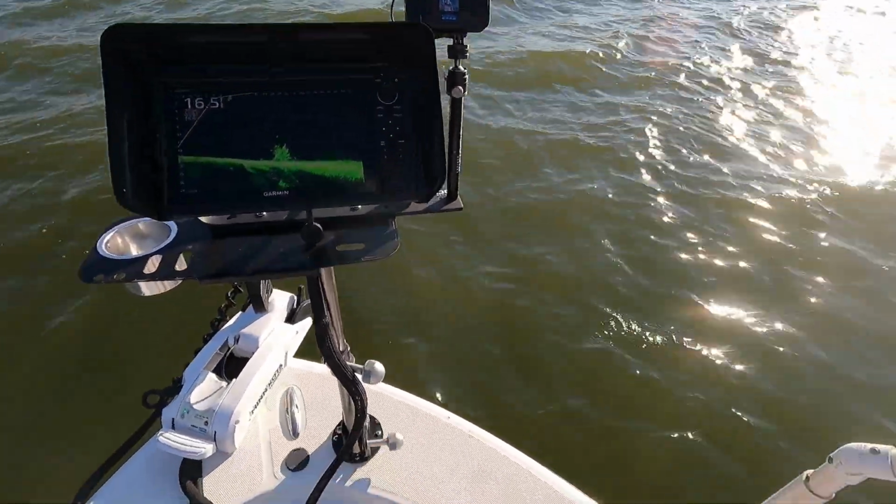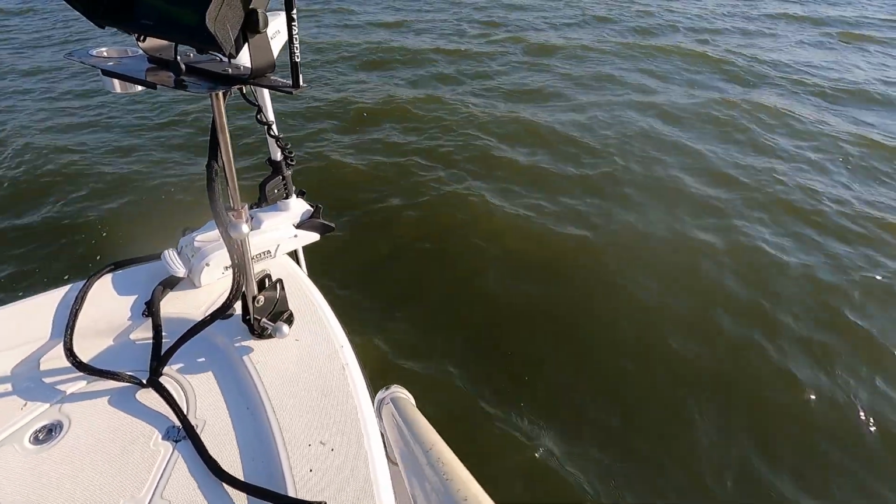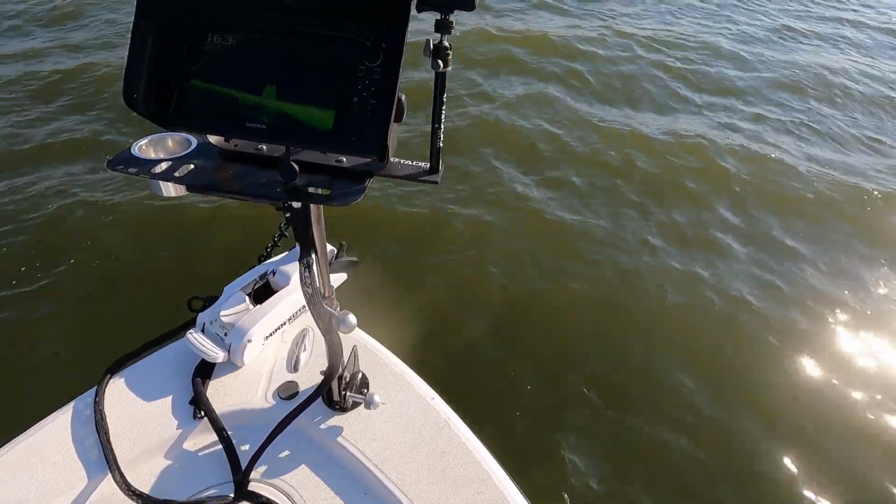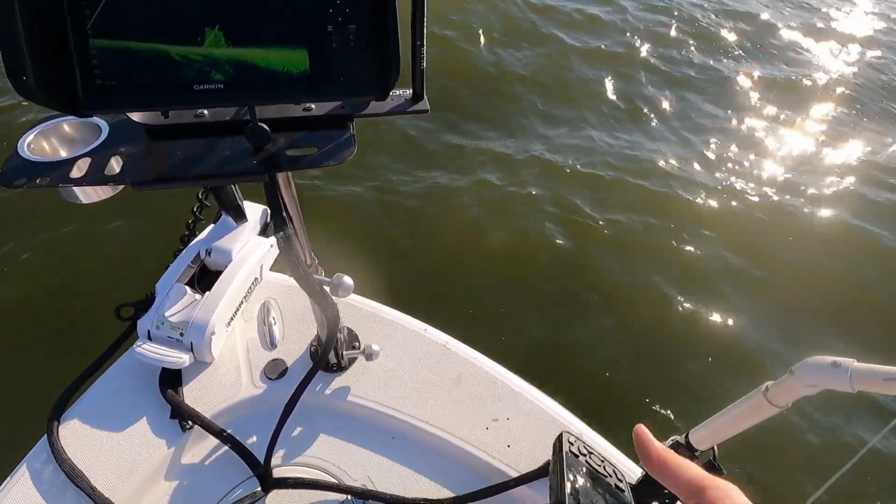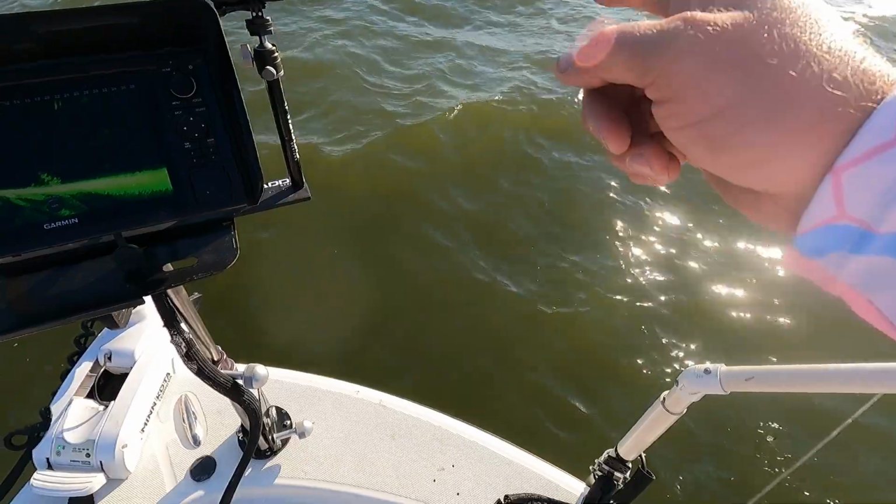Now, if you look down the pole here, my transducer is kind of in the way of the trolling motor and all that. I'm not really a fan of that. So what I will do is take my remote and click it one to the left. What that's going to do is take that pile and put it more in line with the transducer.